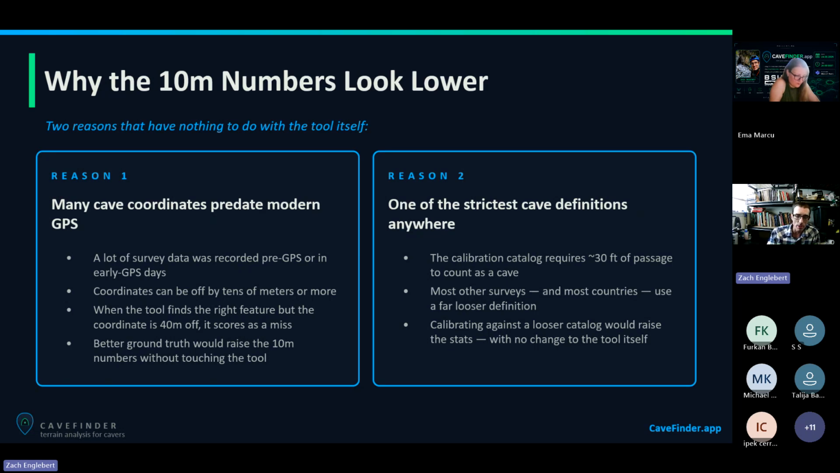Also, the data sets I'm using, those two states require 30 to 50 feet. That's an American number, but 30 to 50 feet of passage before they can be considered a cave. A lot of other countries and states don't have such a strict definition of a cave. So if I ran CaveFinder on those databases, it would also raise the stats without having to change the tool itself.